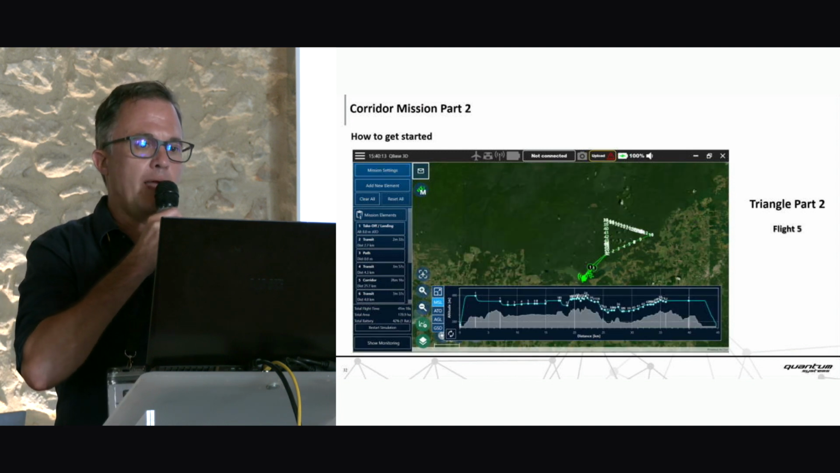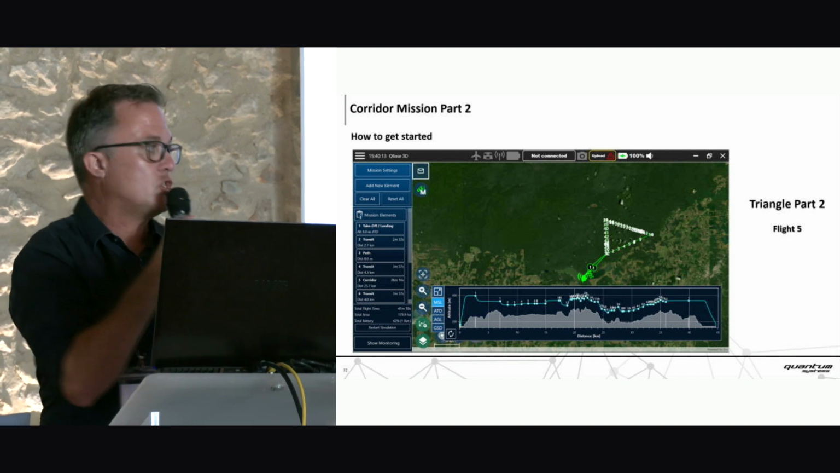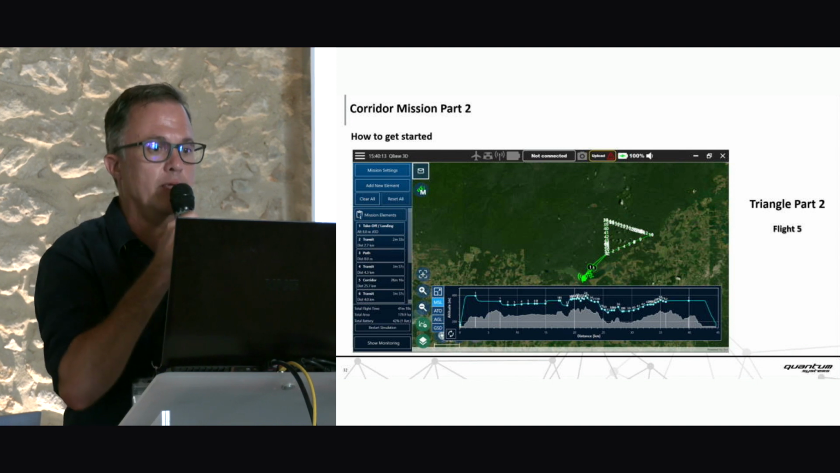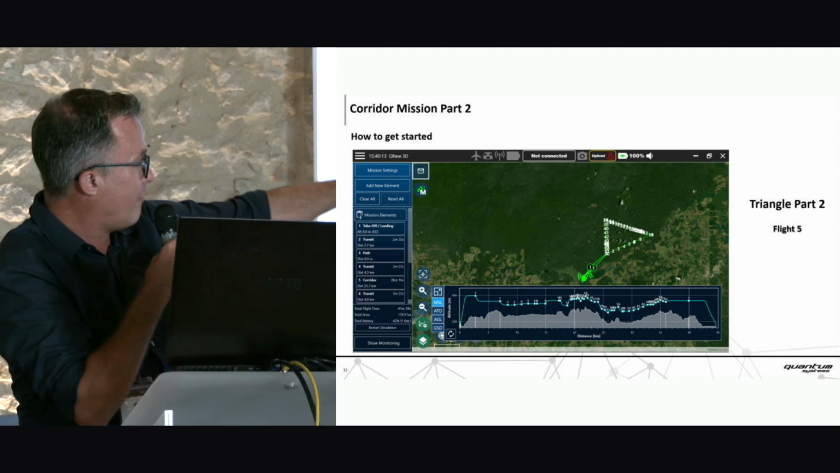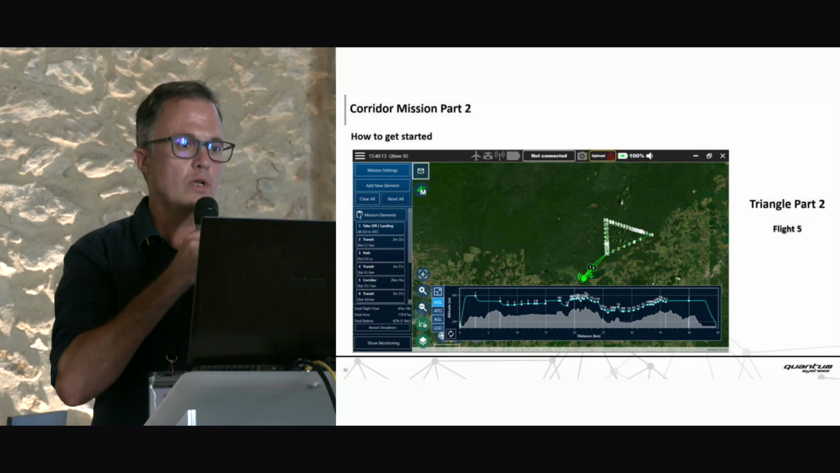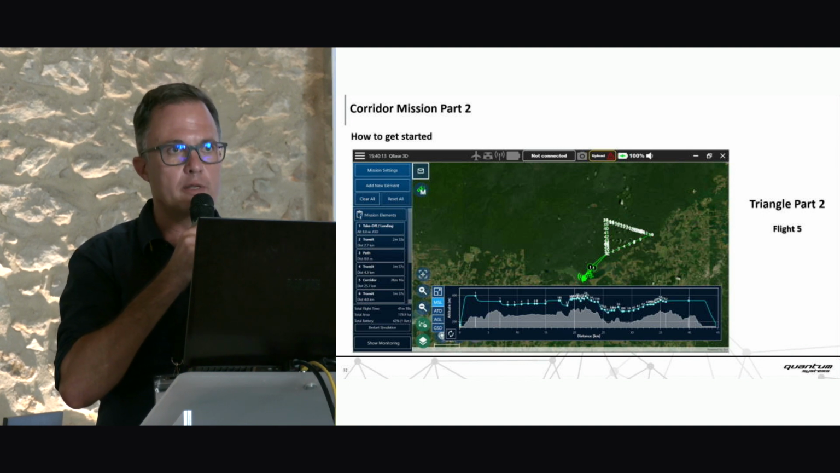The second part of the triangle, we flew 3 times. And this is showing the flight plan for the first round. Again, very tricky terrain. And the length of the entire path is 45 kilometers. We covered 180 hectares of ground points in 41 minutes.